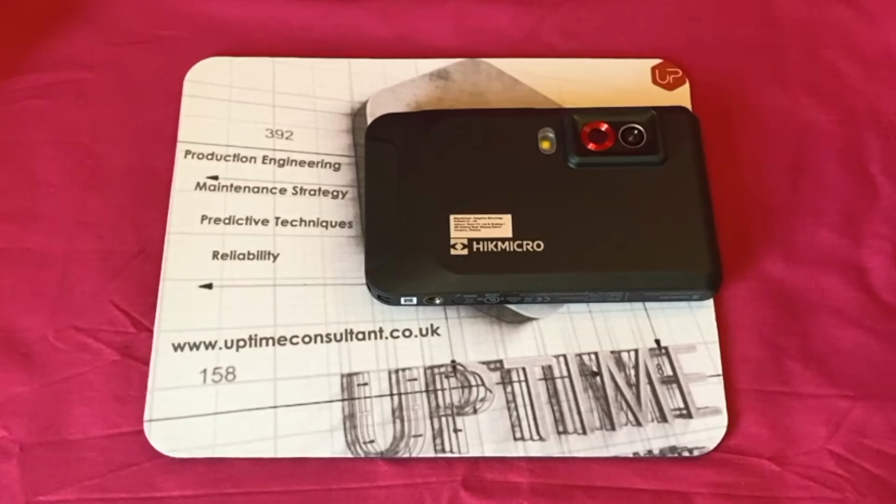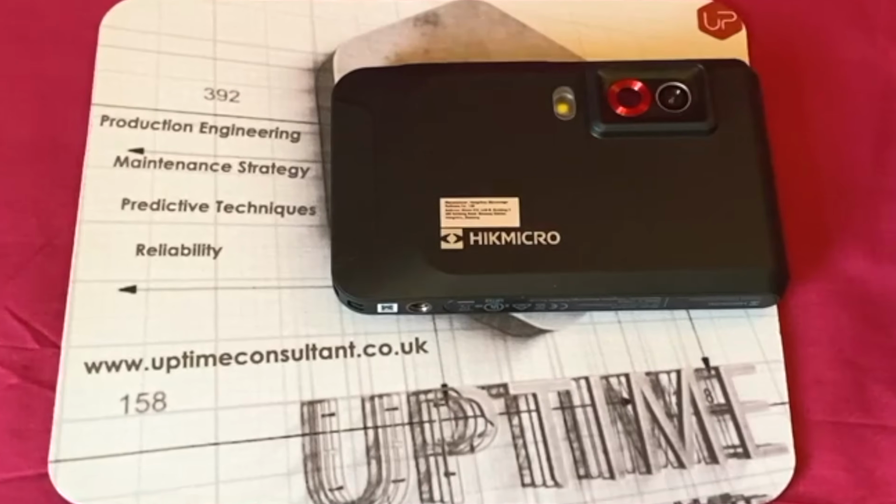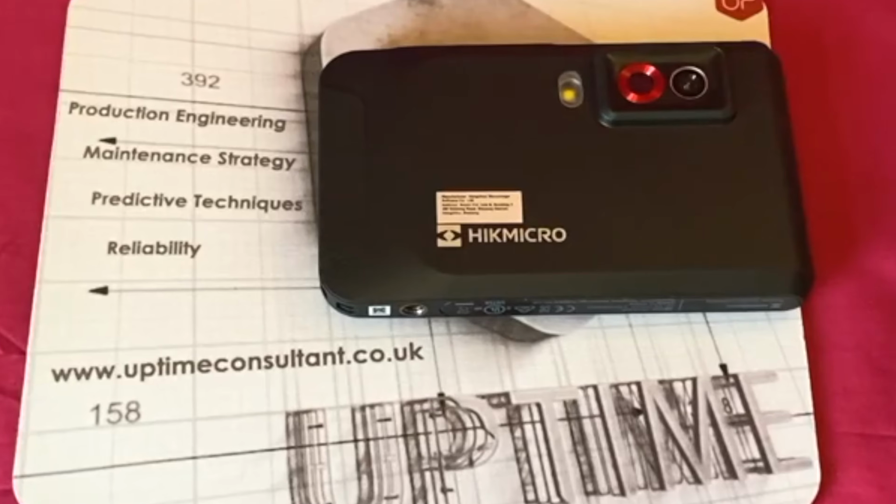So the other three cameras are going to be following this review, and then we're also going to do some back-to-back comparisons amongst those, because there's some that kind of fit certain purposes.